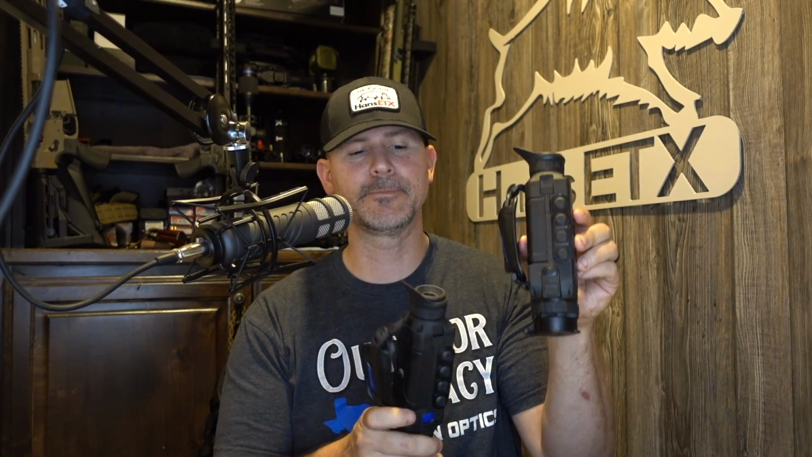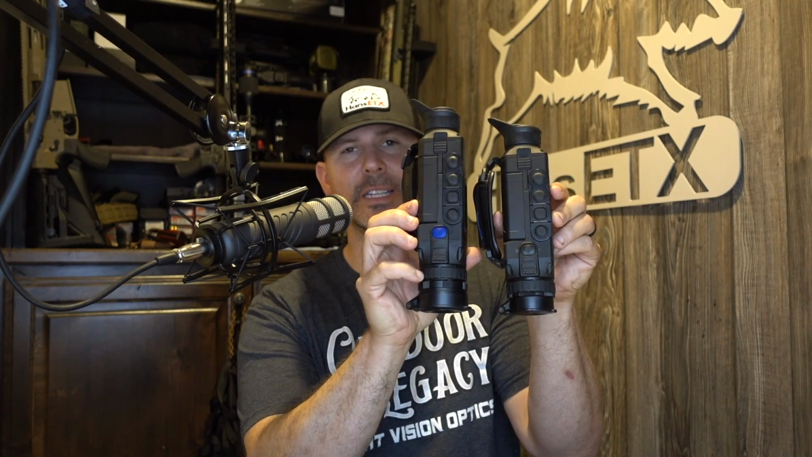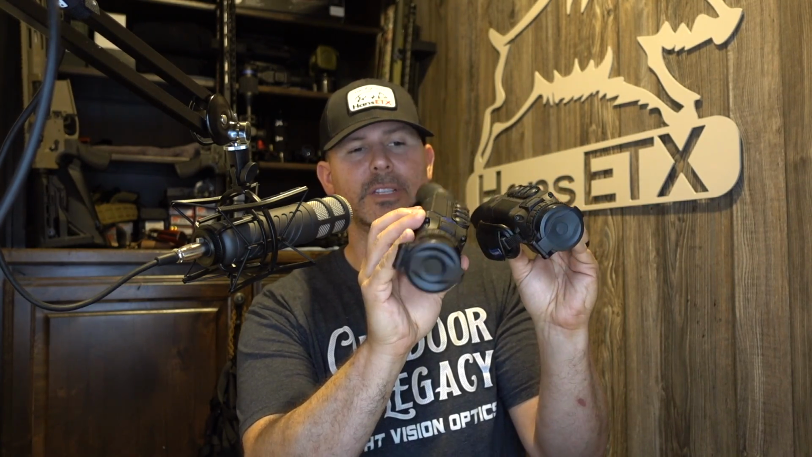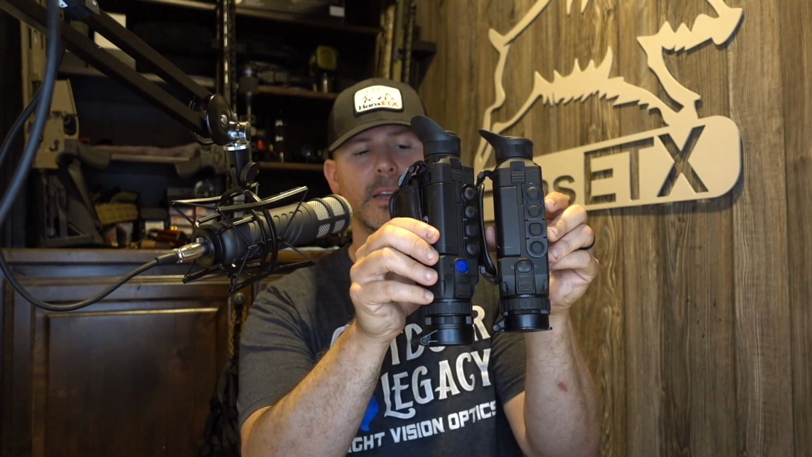We're going to get into the specs. I want to show you right now this is a Helion XP38 up against the Helion 2 XP50. You can see the design is pretty much the same. Obviously the XP50 is a little bit longer in length, and it's got a bigger objective lens. But I wanted to show you that the layout and design is the same as the older Helions. But again, that new sensor is the big push for all of this.